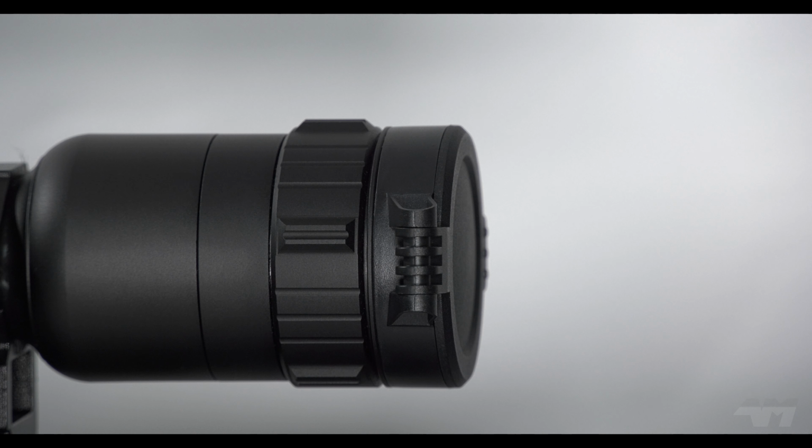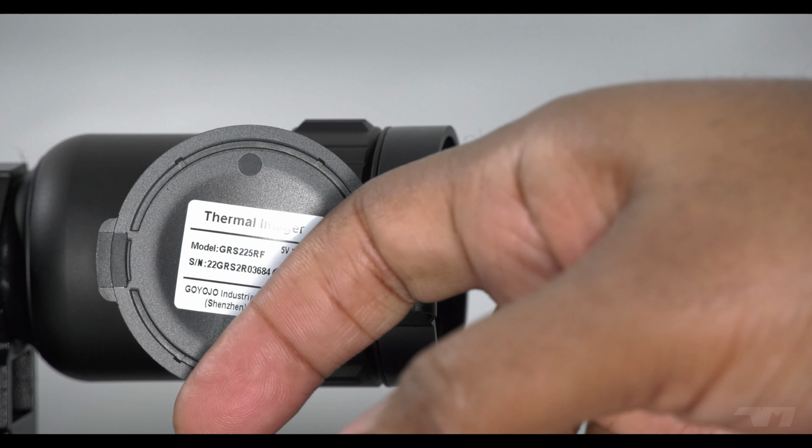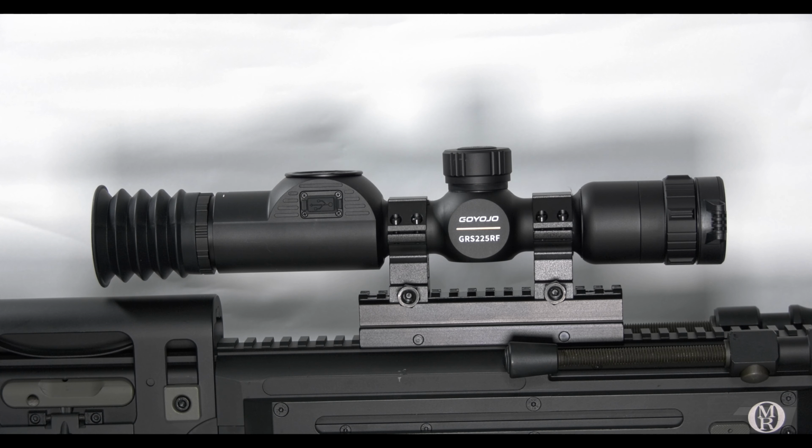I like this because often you will get some sort of flimsy, rubbery lens covers on some scopes, but this one is firm and it stays on the unit, so you can open it up, but it stays right there. So as we move along, you've got your branding there, GOYOJO, and the model number.